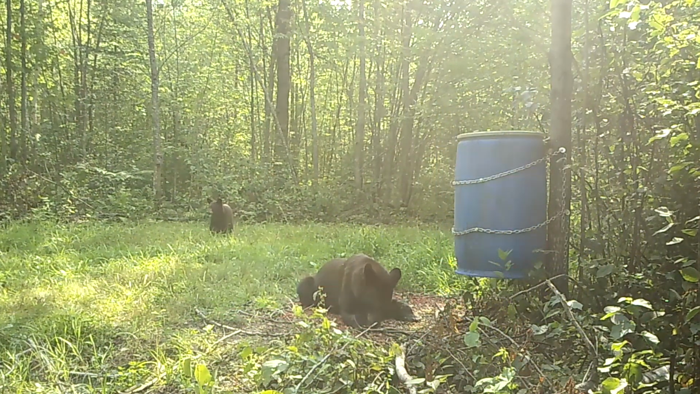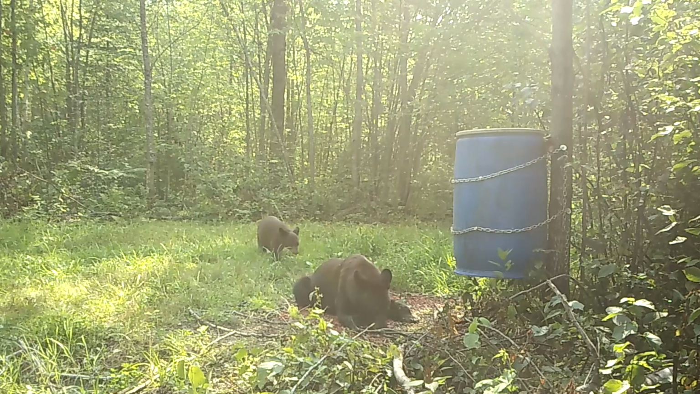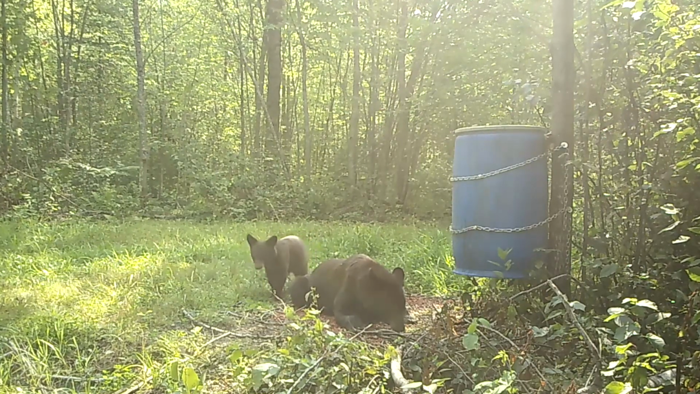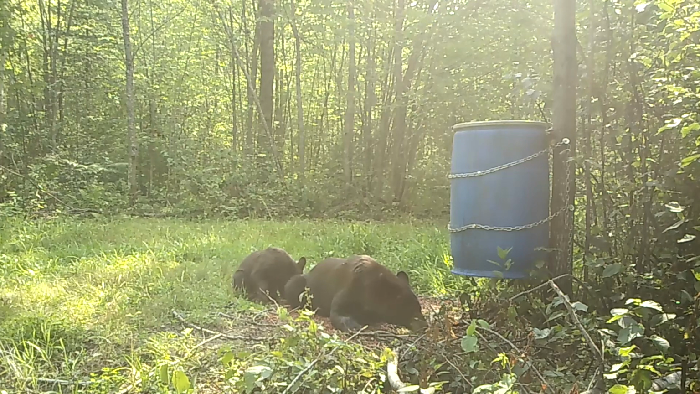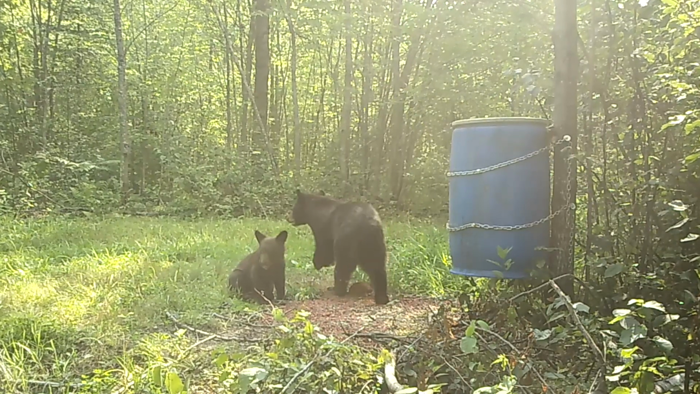So here's where the cubs start entering from the back. You can see one cub come walking in. She has 2 cubs you'll see kind of hanging around the bait here. You can definitely tell this bear when I see her. Later on you'll see her stand up. She has this white patch on her chest. So fairly easy to notice who she is, and she'll obviously have the 2 cubs in tow.